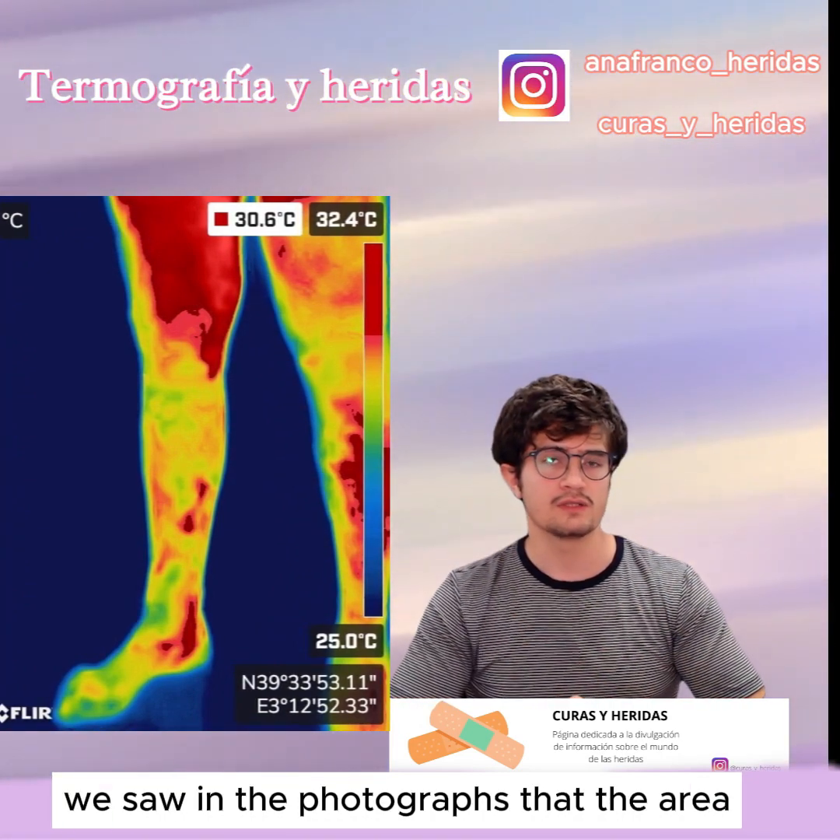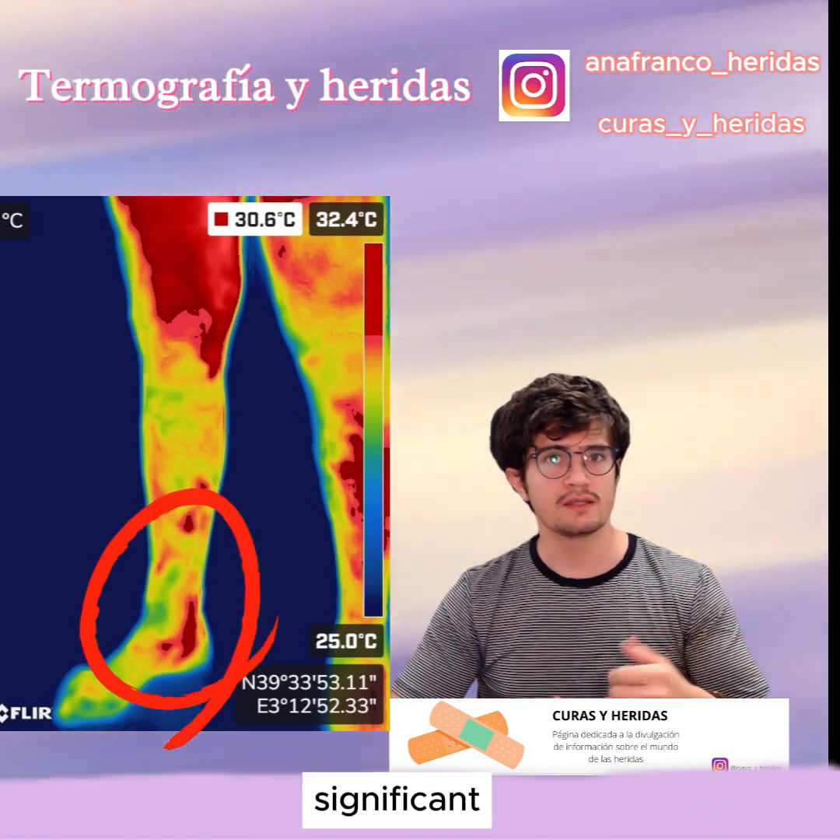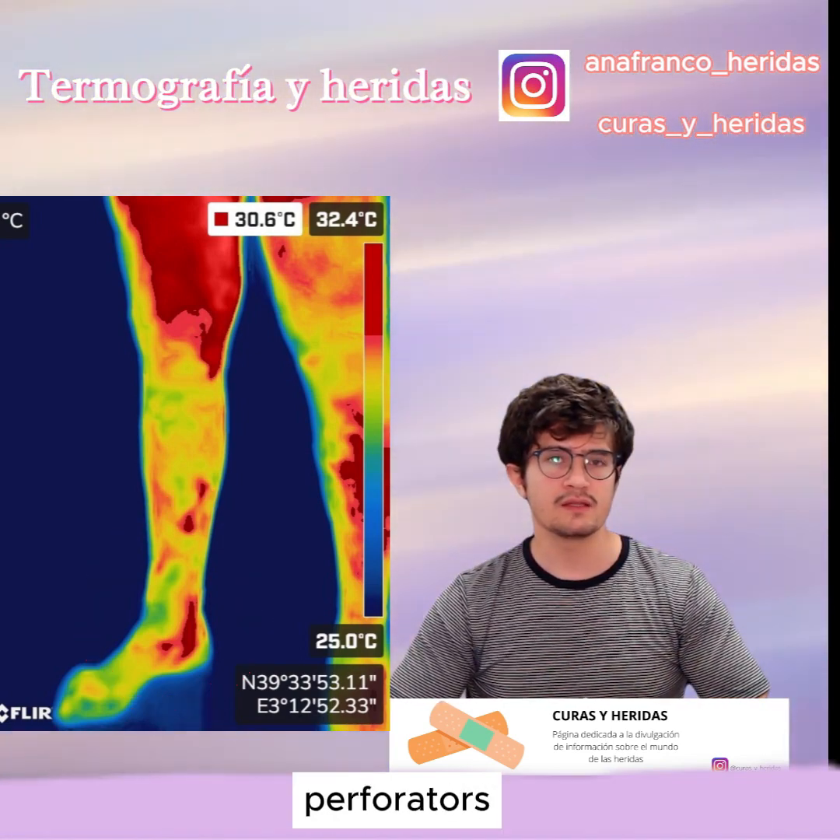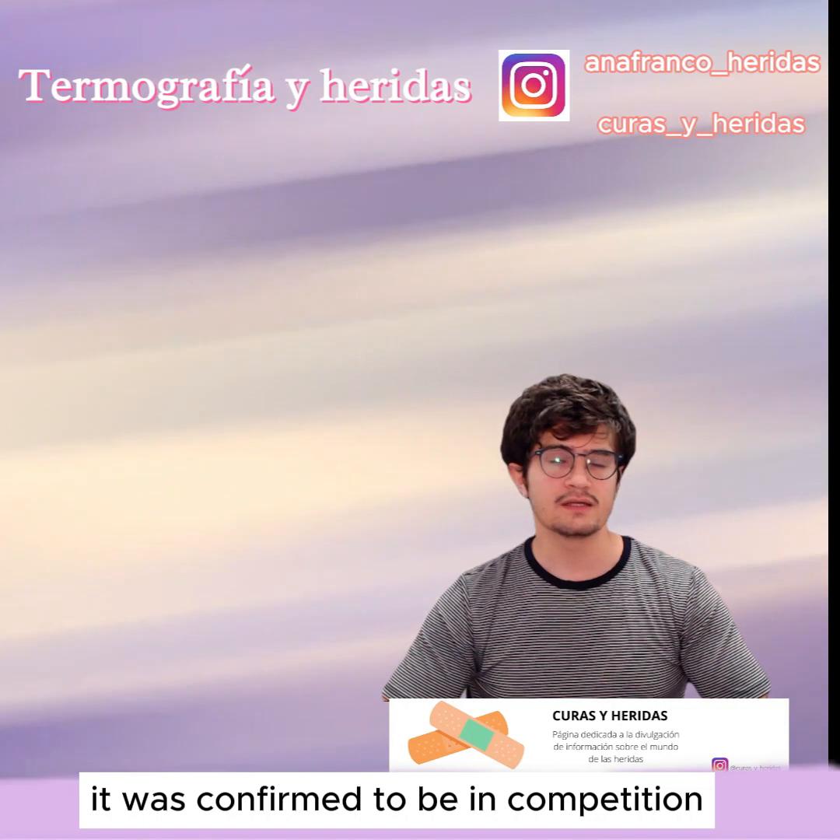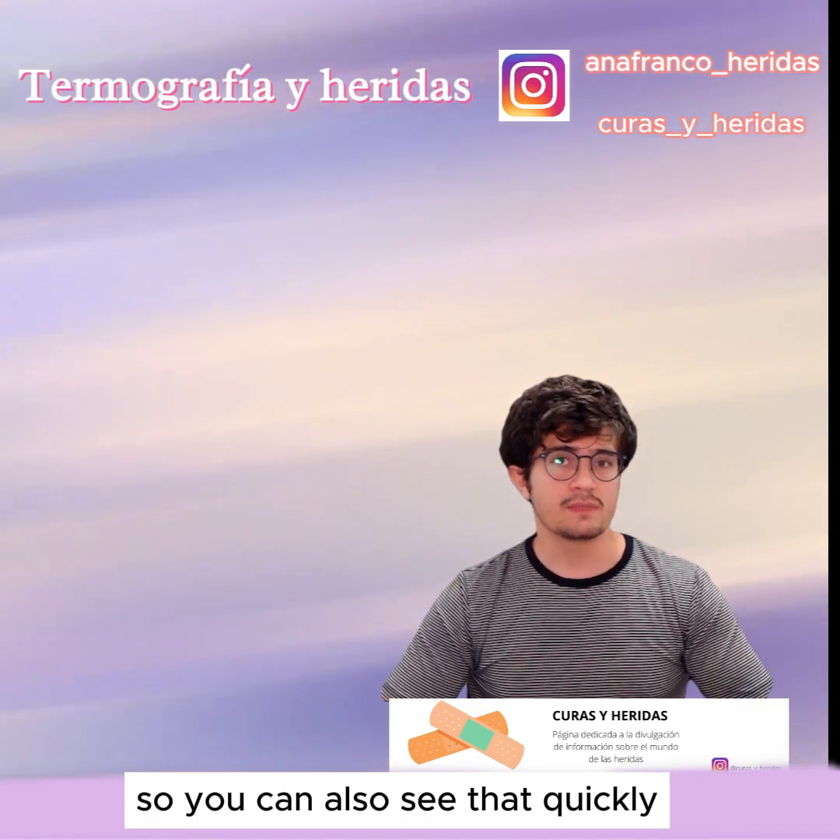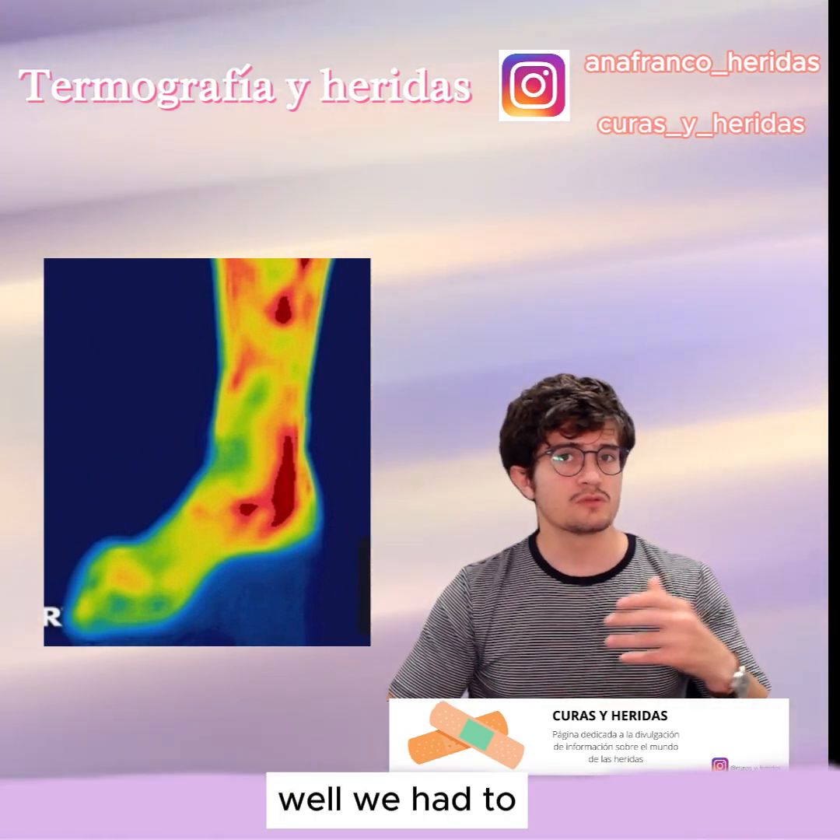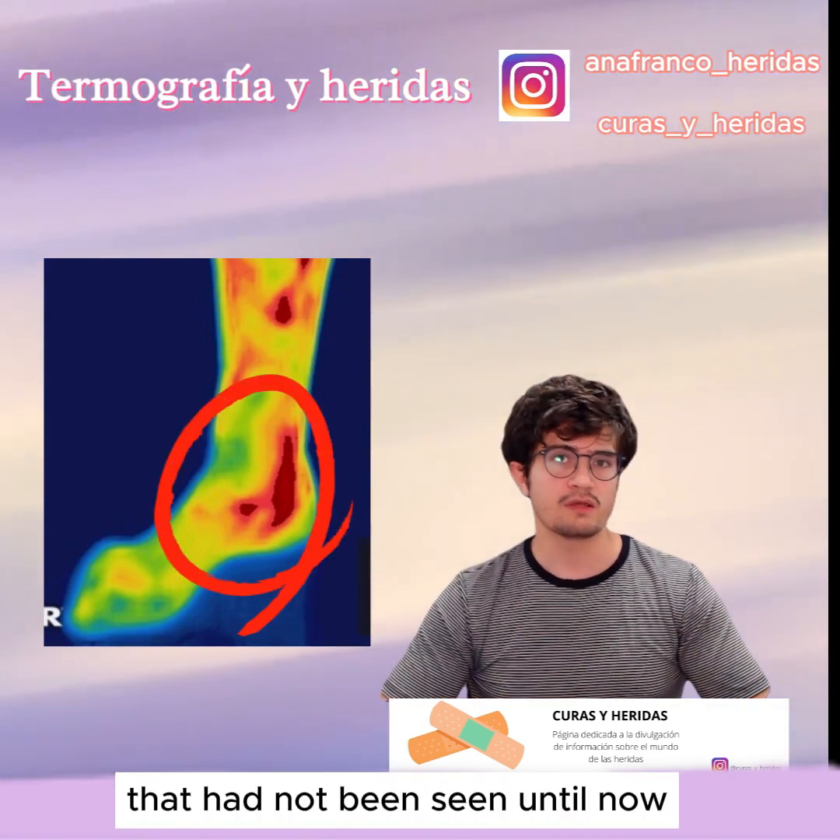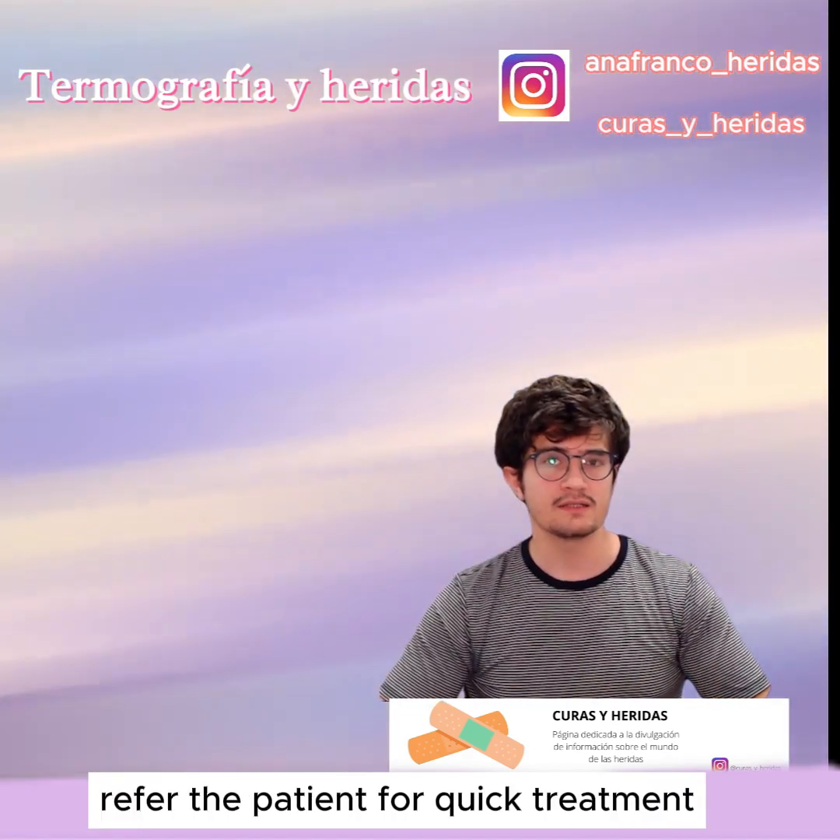We saw in the photograph that the area was significantly higher internally. The patient had a quite significant increase in temperature. We interpreted that it could possibly be an incompetence at the level of perforators, which was then effectively confirmed by ultrasound. It was confirmed to be incompetent, and the treatment could be started. It's an example, so you can also see that quickly through an image that doesn't take even 10 minutes. Well, we were able to detect that there was an alteration there that had not been seen until now, and we were able to refer the patient for quick treatment.